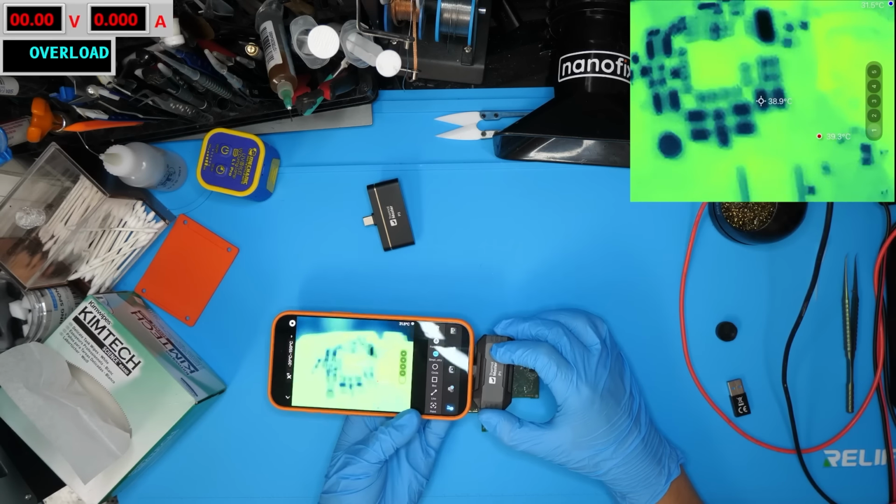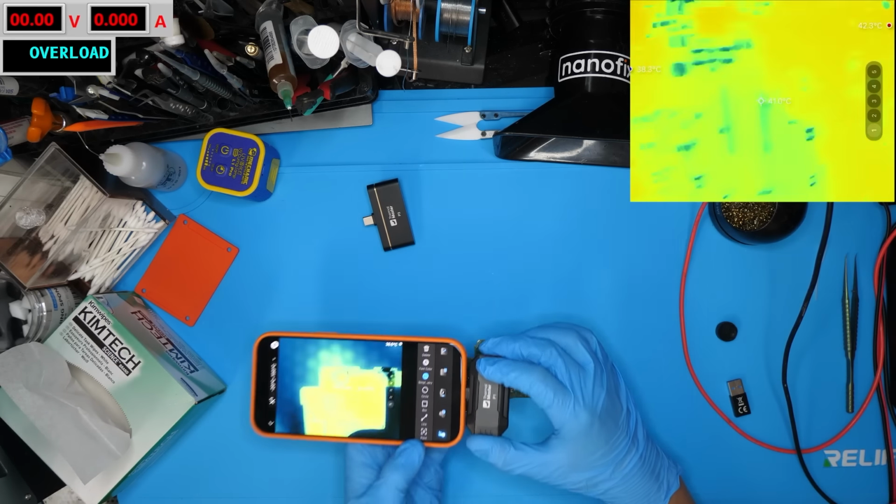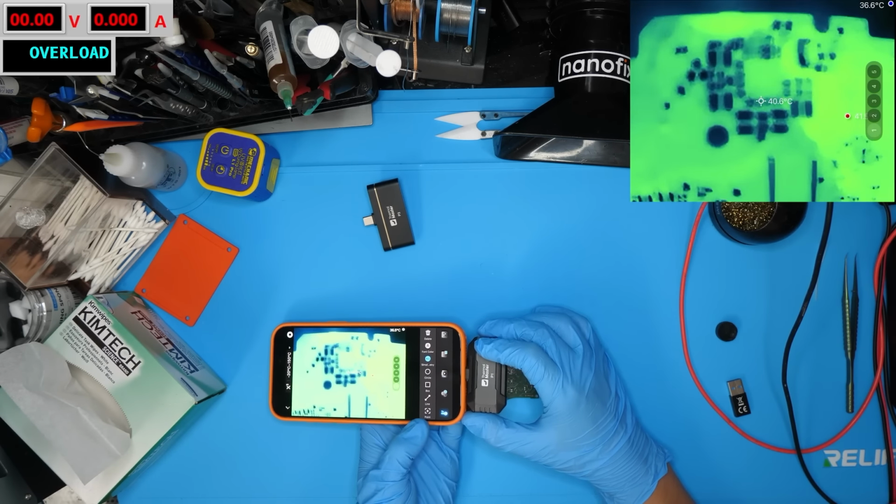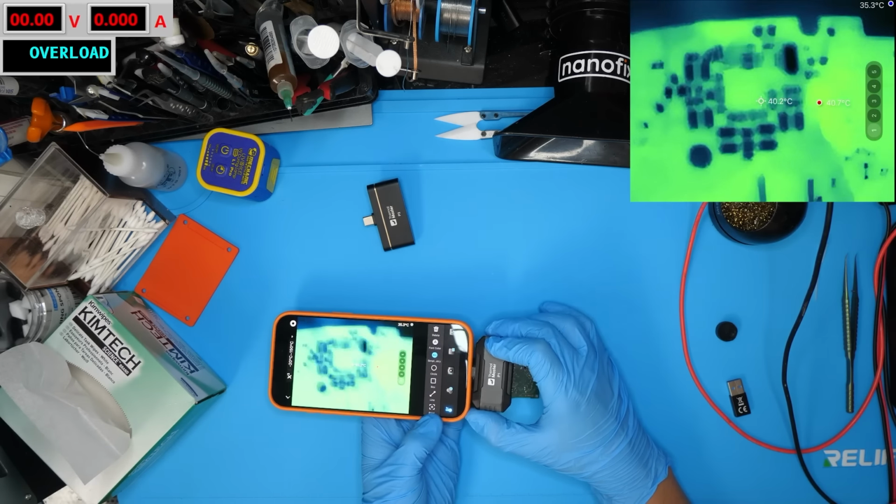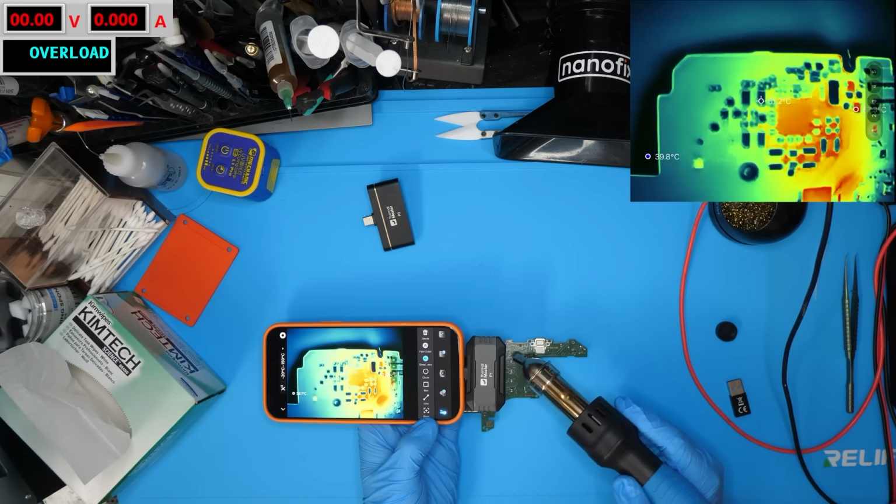So again, there's the P1 and you can get somewhat close to the board. It's obviously just lower resolution. It's not necessarily like that's out of focus. It's just lower resolution, but you will still be able to see things that get hot on the board. So hopefully that was a helpful comparison between the cameras. And I'm not gonna lie, this is really all you need when it comes to doing board repair.